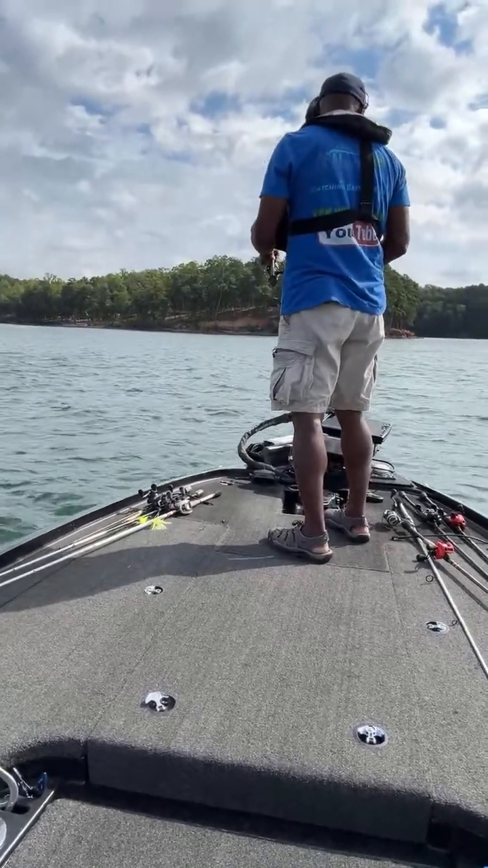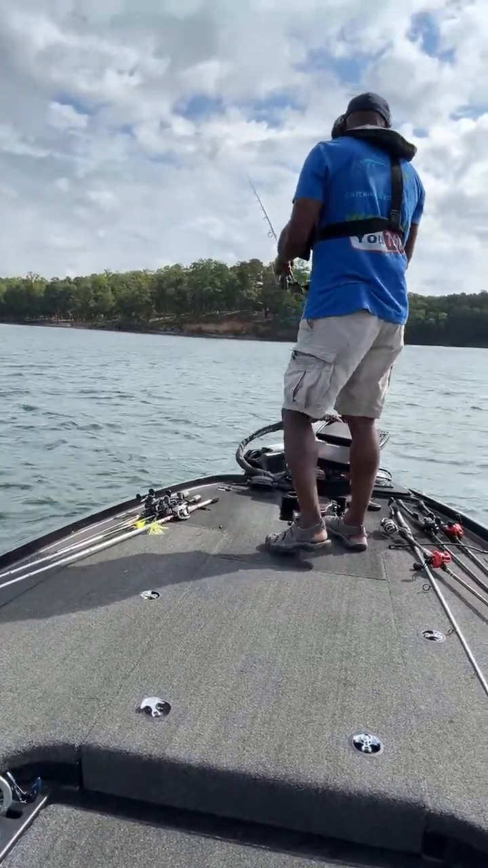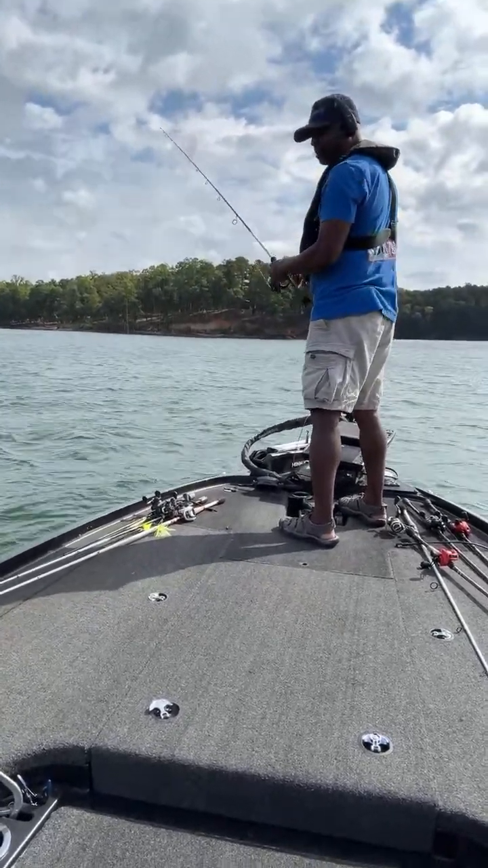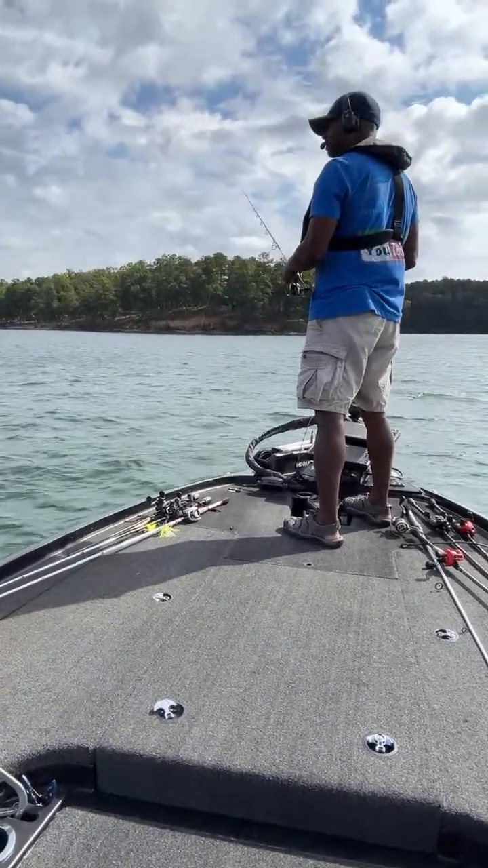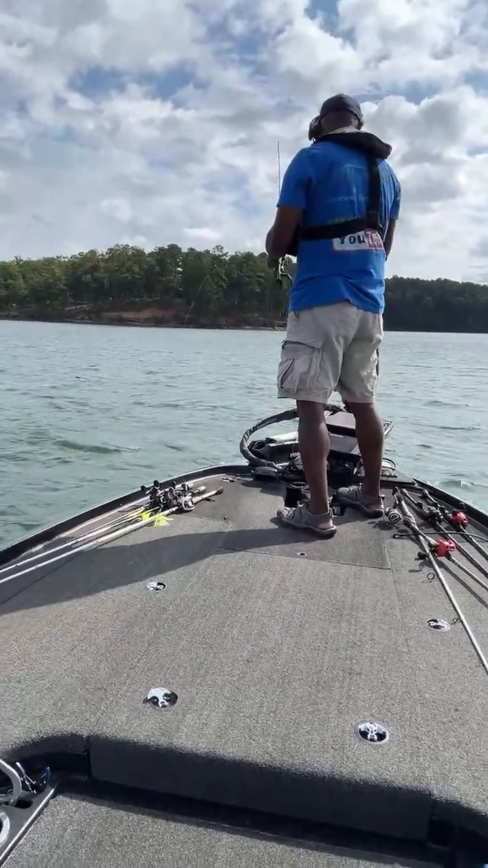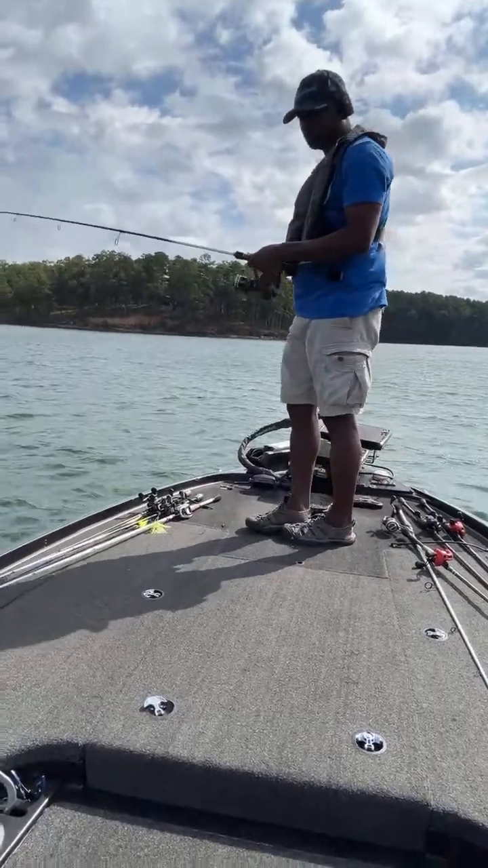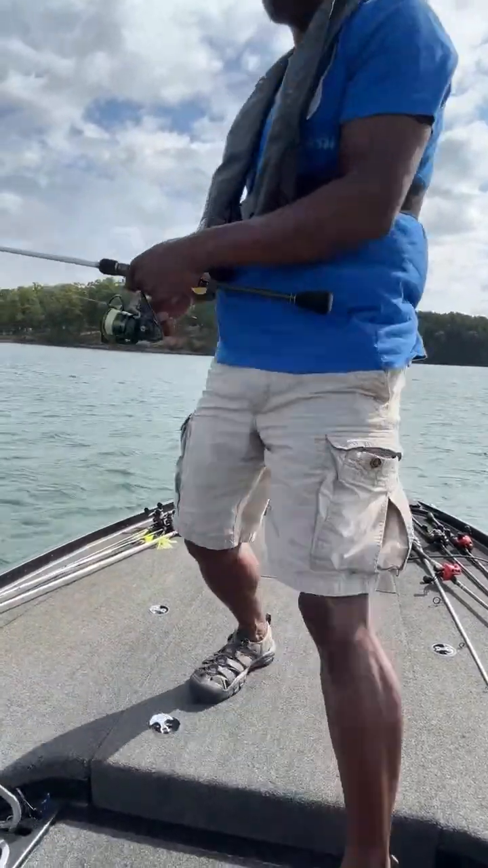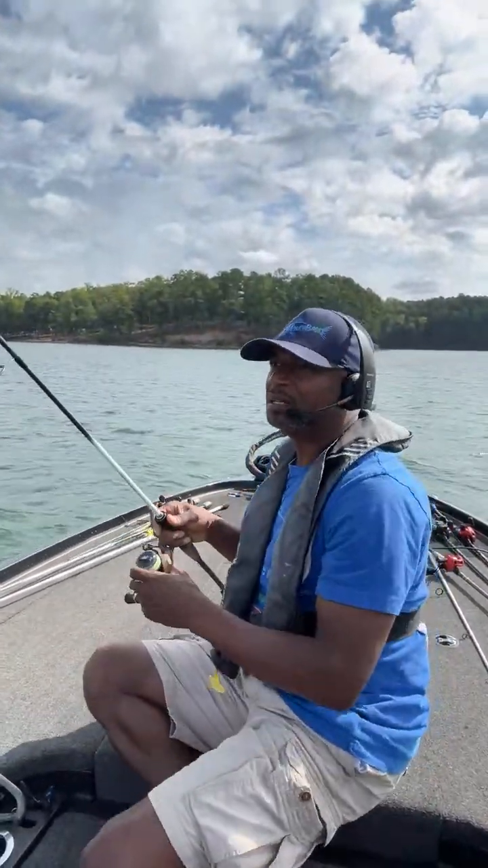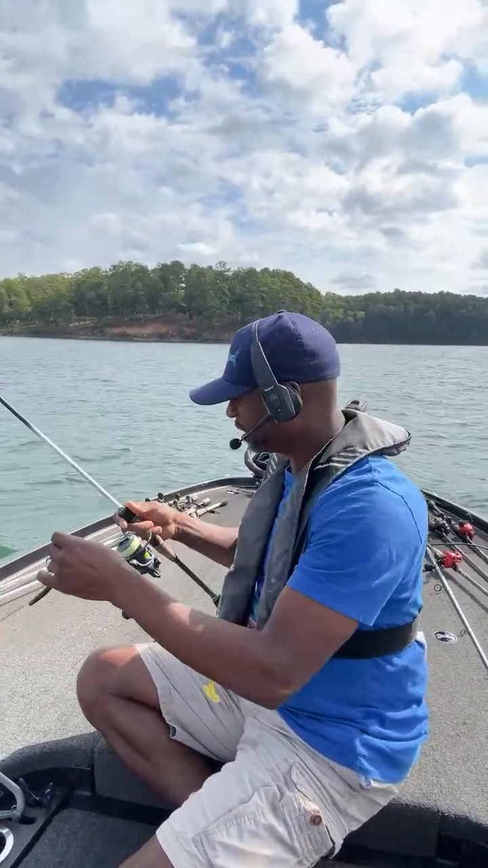And what I'm thinking I may need to do on this shaky head, because I am coming through some good cover and there are fish down there, is change up the shaky head color. So that's what I'm going to do, guys. Let's go ahead and change that up real quick. And actually, I keep a backup shaky head ready to roll. So let's see if that other one is already rigged up with what I need on there.